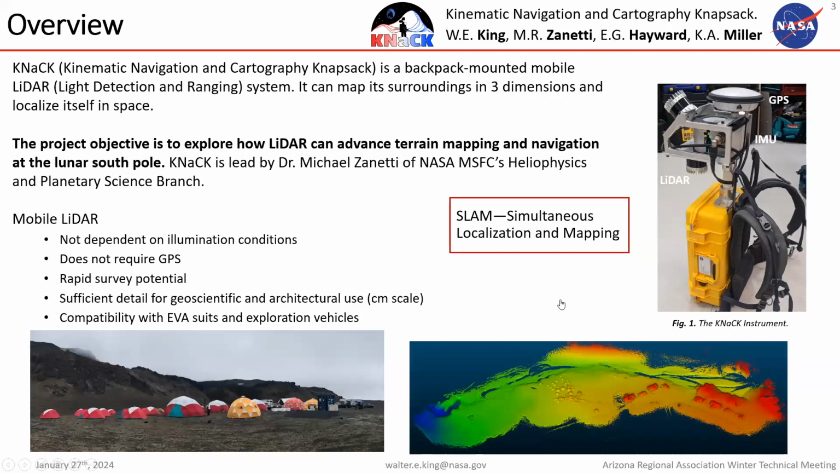I'll give just a brief overview of our team and how this instrument works. The instrument is called the Kinematic Navigation and Cartography Knapsack, or KNAC. It's a LiDAR backpack that can map its surroundings as you walk through an environment wearing it. The project's primary objective is creating mapping navigation techniques that we can use on the lunar South Pole. And the PI, the principal investigator for the instrument, is Dr. Mike Zanetti, also out of NASA Marshall Space Flight Center.